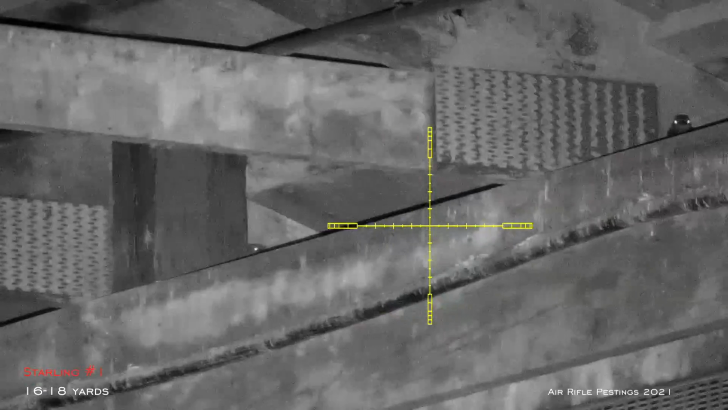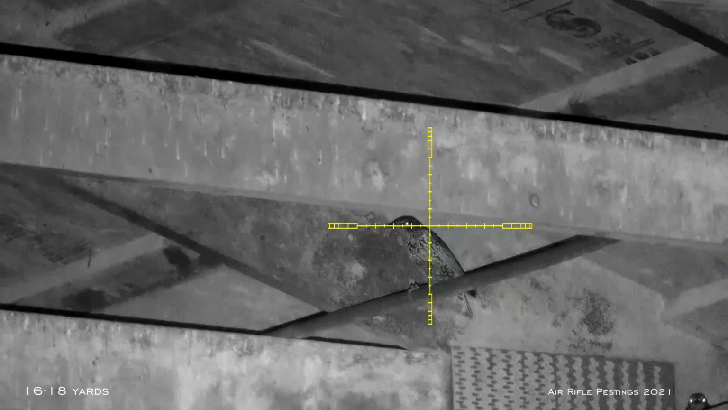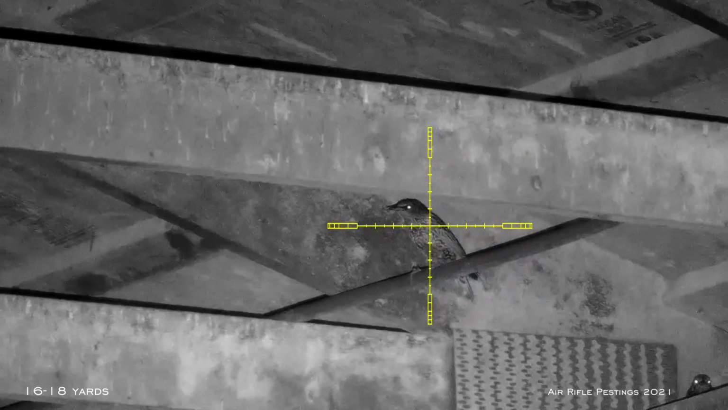So I'm scanning around, and I saw this guy. He stayed put. He's about 16 yards, I think. I did my holdover and down he went.